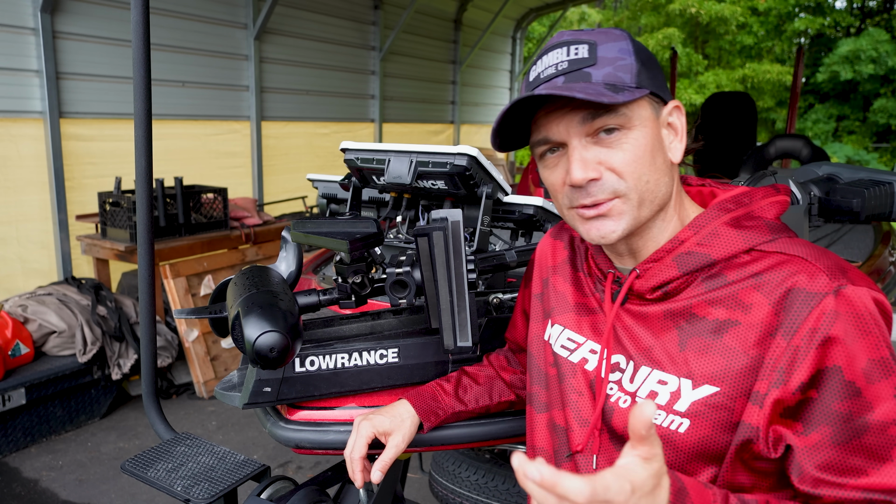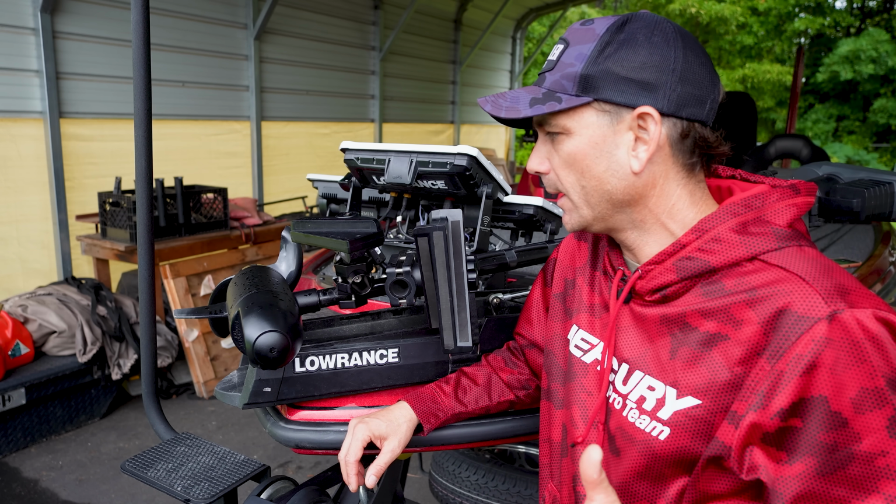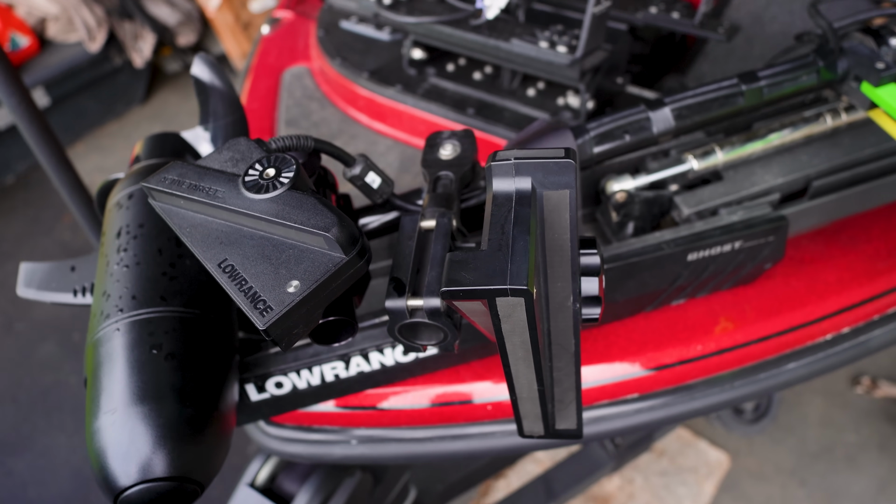So I have double transducers on the front end of the boat, and that's not exactly what this part is about. But I have a dedicated perspective mode or Scout style mode.